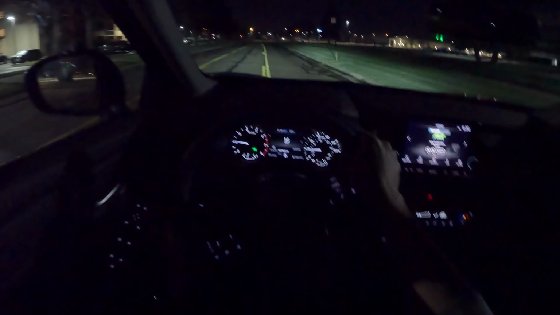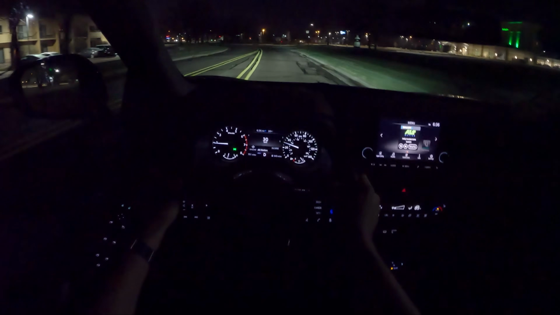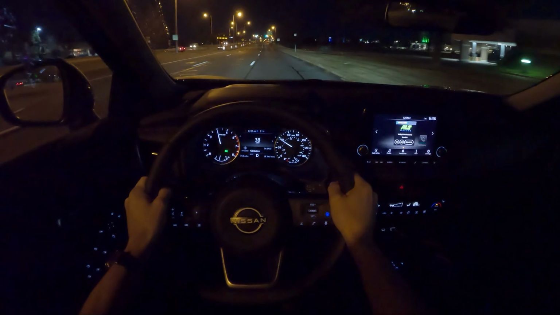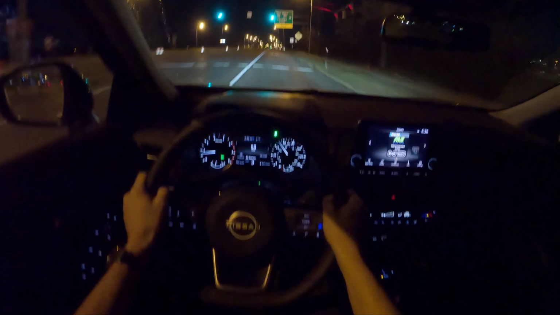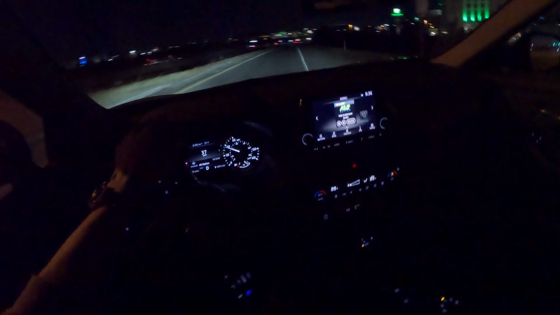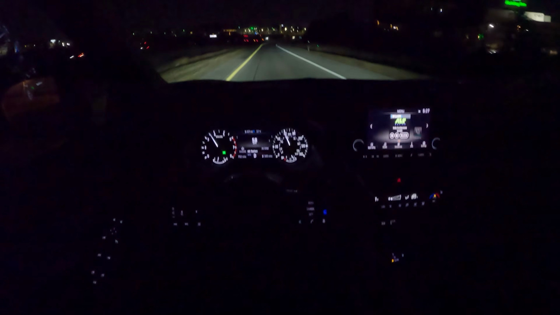Pretty fuel efficient power plant, decent amount of power, and kind of sounds like a baby V6. Direct and responsive steering for a crossover.